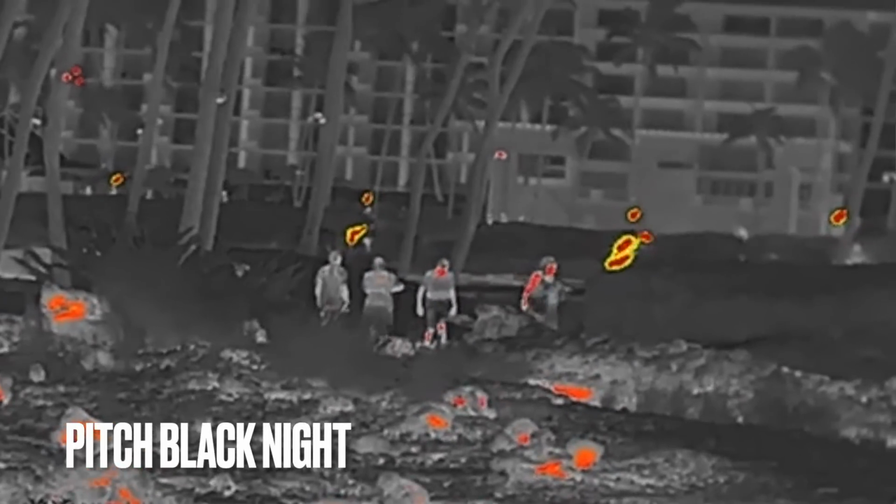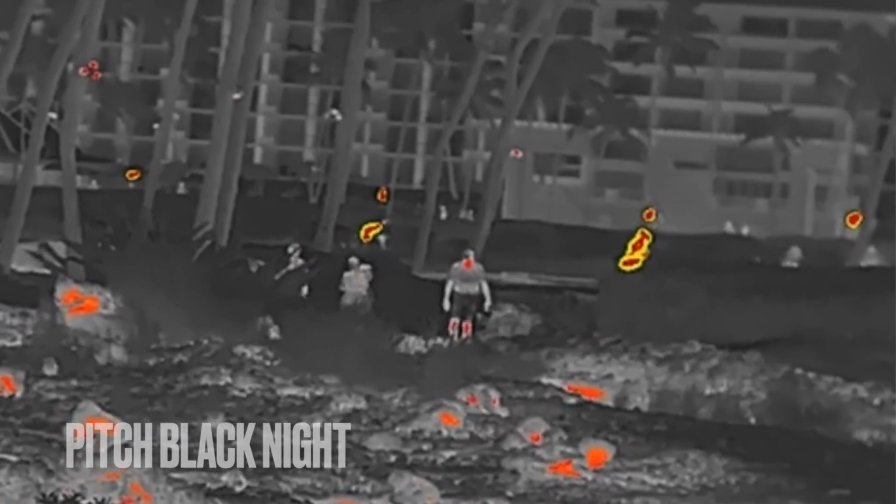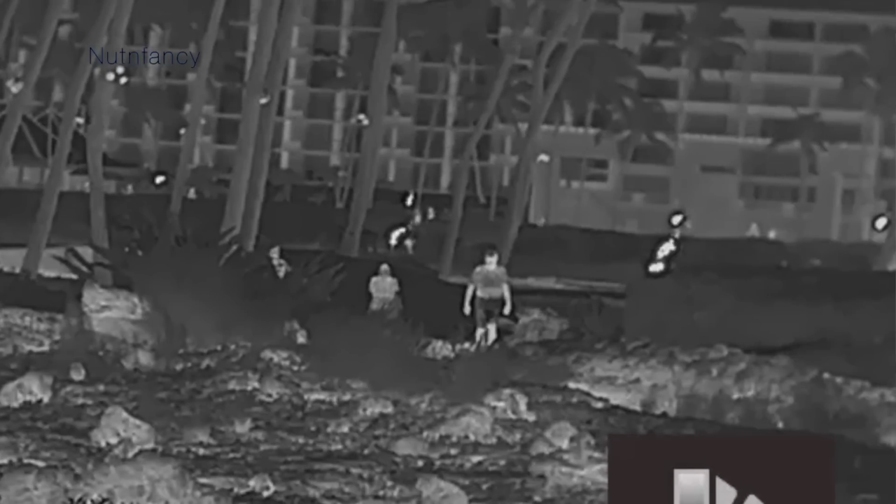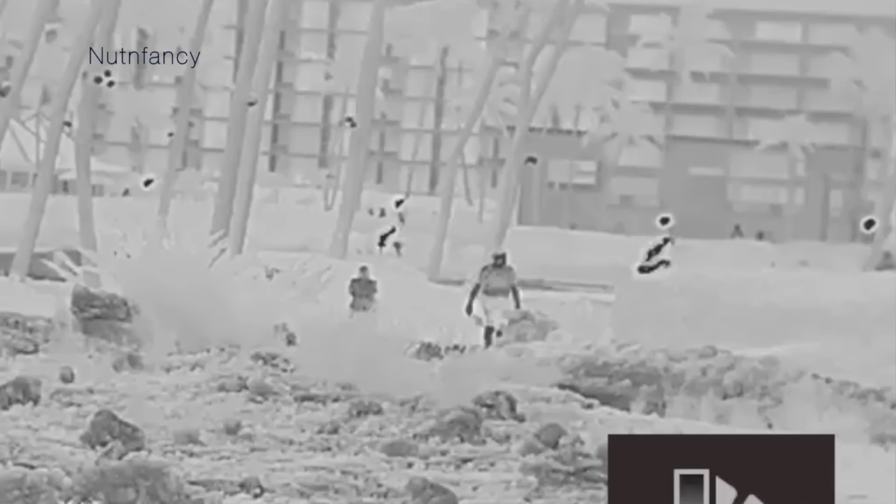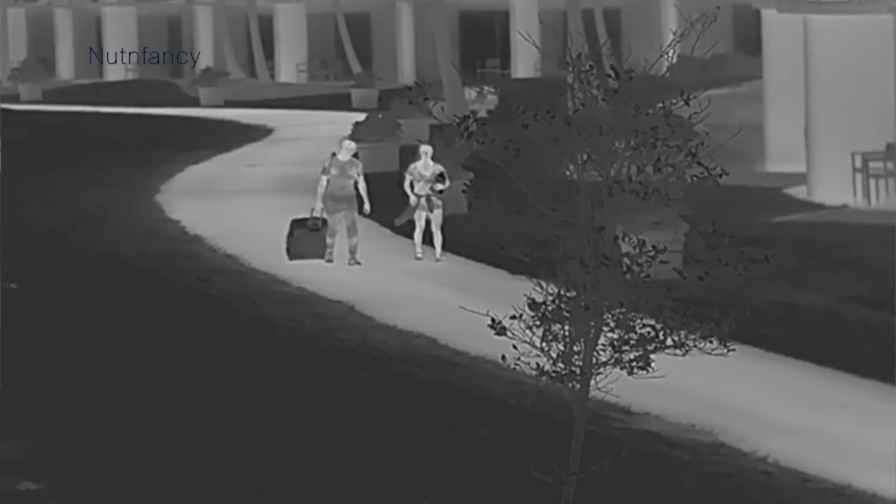You're going to see comments below from dudes that purchased a Taipan, same company, more inexpensive piece. I'll have a link to the Taipan below, and they'll say, oh yeah, I started using my Taipan. It is incredible. It's exactly as Nutnfancy said. These are even more capable. Again, to keep it super simple, buy the most expensive one you can.